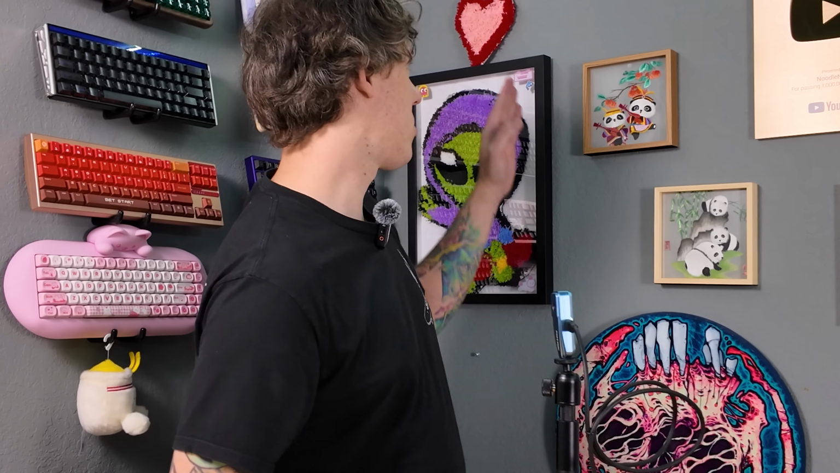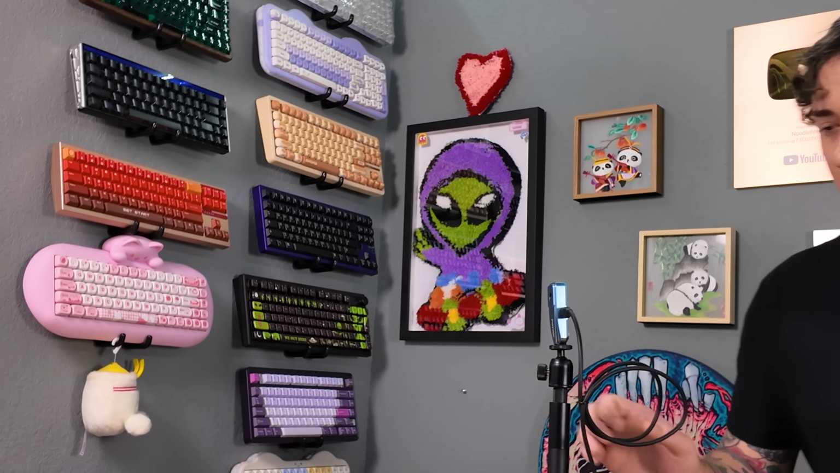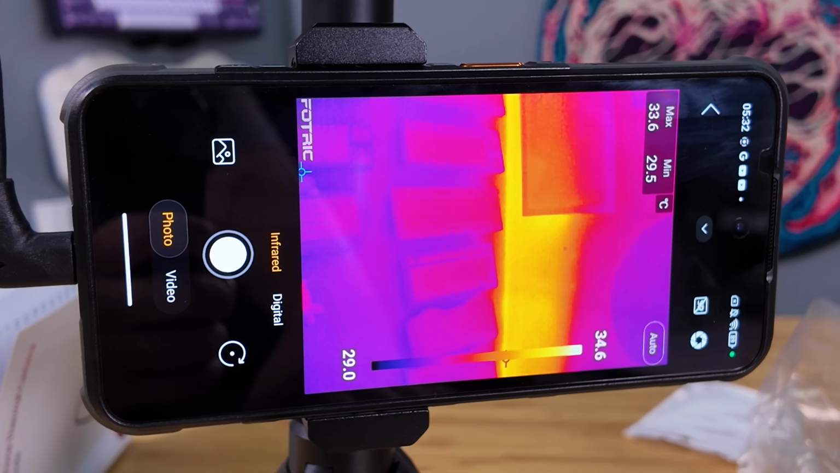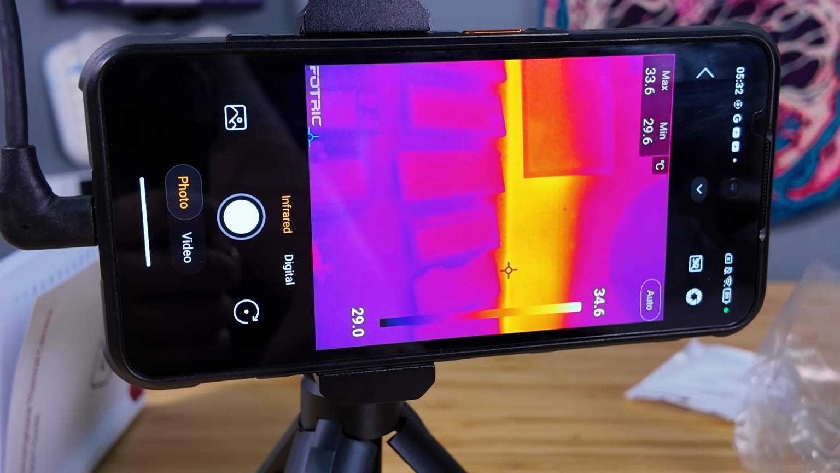Like I should have used it to inspect this house that I bought. Because if I point this thing at the wall, I guarantee you'll see a million different hot spots. In fact, there's an entire strip of wall right here that they just forgot to insulate. Hold on, you can probably see that right now. Look at that. Exposed. Look at that heat. I'm standing right in front of that recording tech reviews.